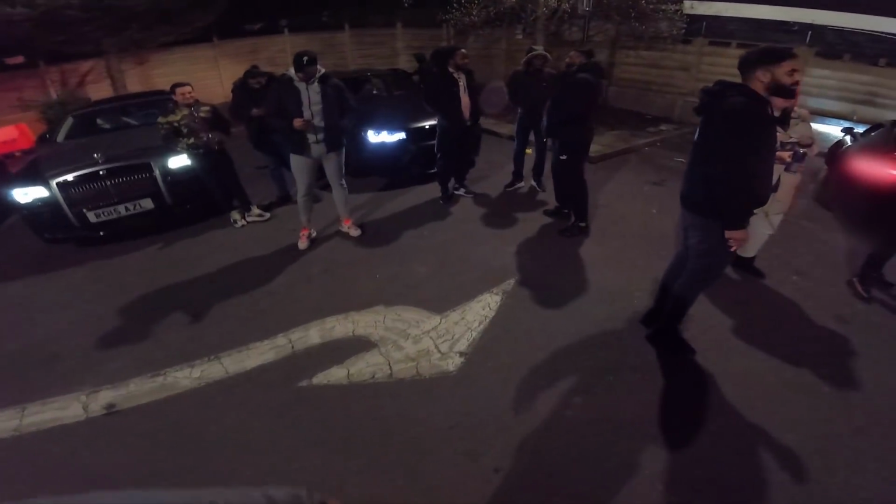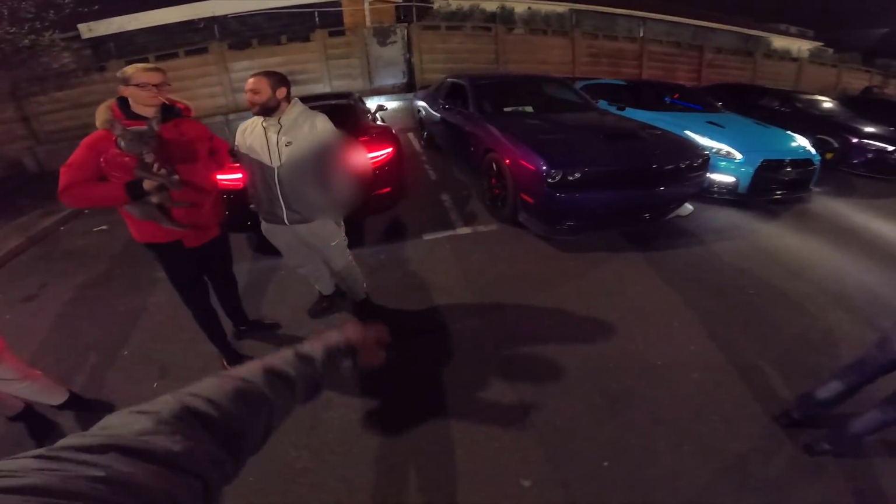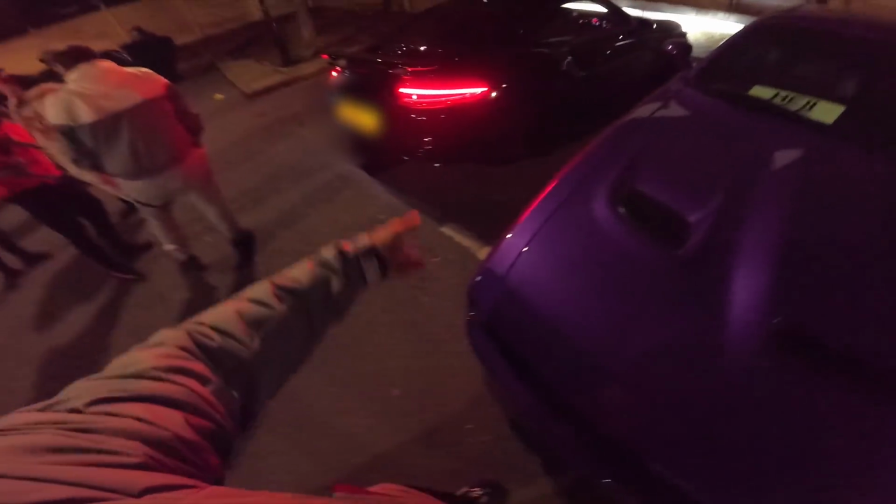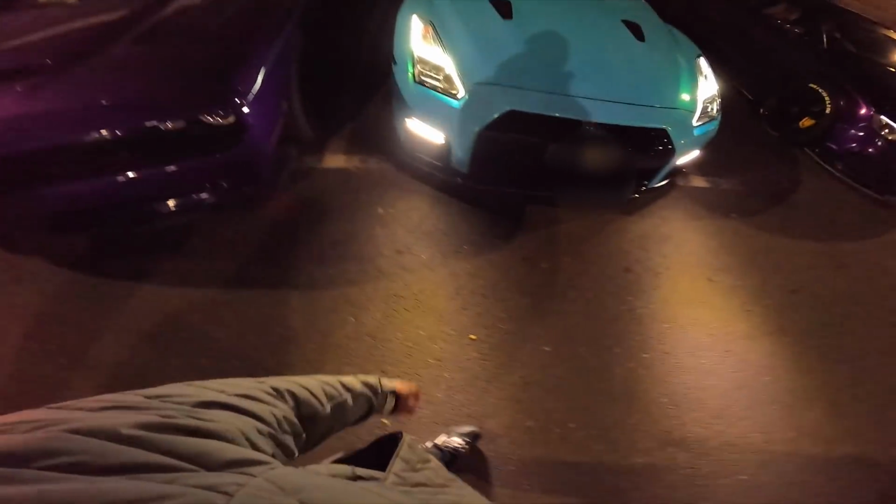Got a roller here. Got Eddie in his M5. He didn't actually run it at the event the other day. Got a Porsche Turbo. Remember I ran my GTR against this when I rented at the airfield. This is completely stock, but you know how quick these are. We've got my Hellcat running around 800. We've got a GTR. This looks sick.